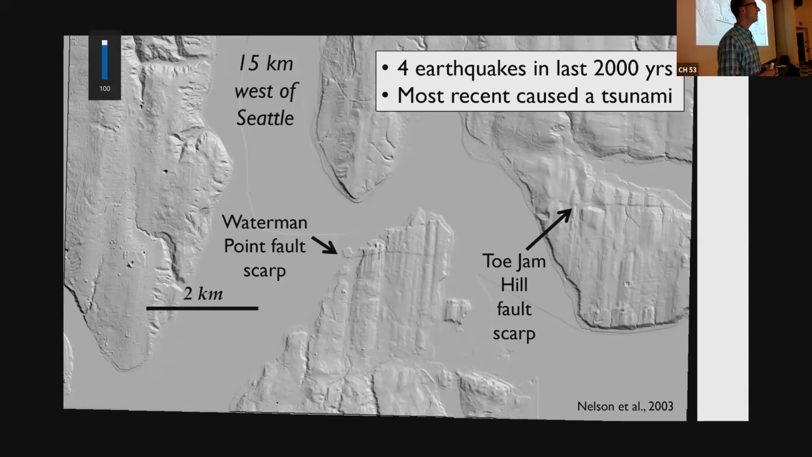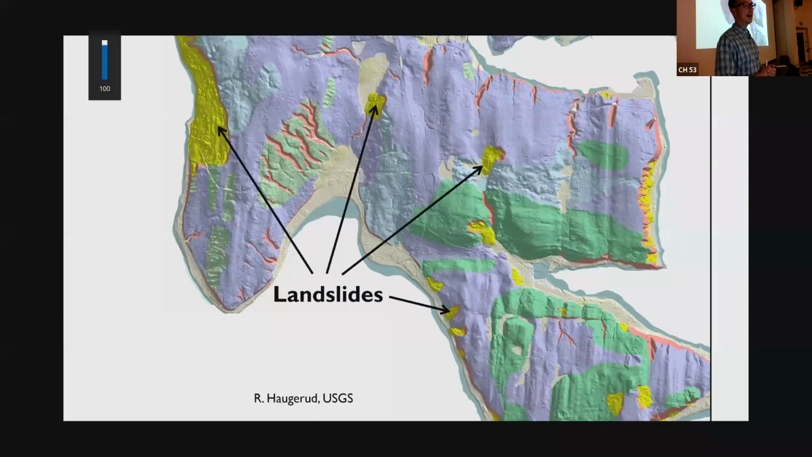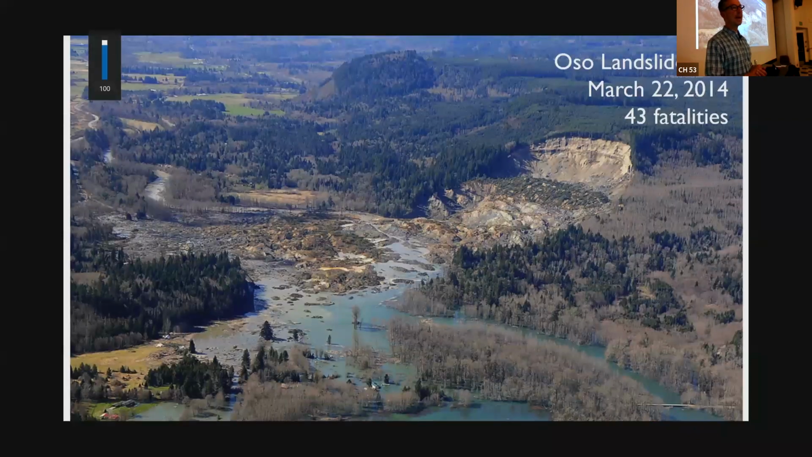So pretty important to realize that all these areas that we've been comfortably living on have a lot of interesting things happening around them. As you also can see in this picture, just to the left of those faults are back to more landslides. So here's some big collapse features, some rotational slumps along the flanks of the Puget Lowland as well. That brings me to Oso.